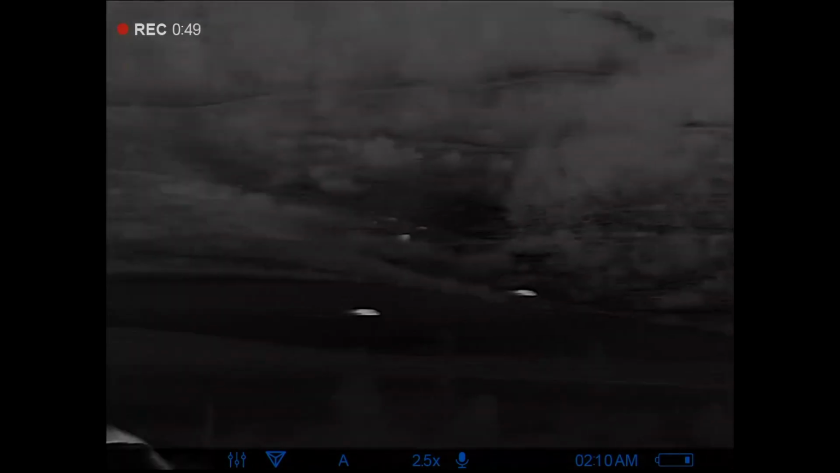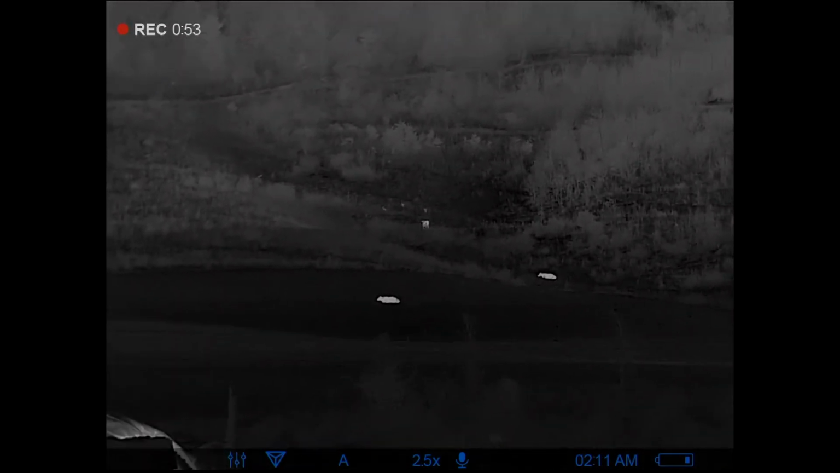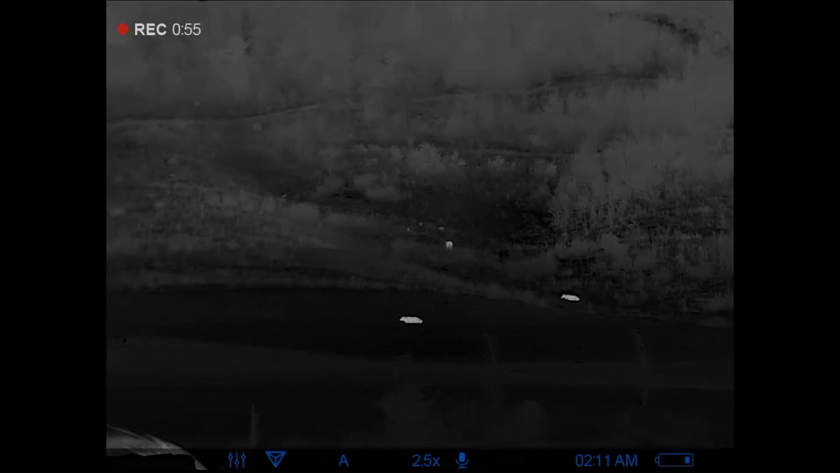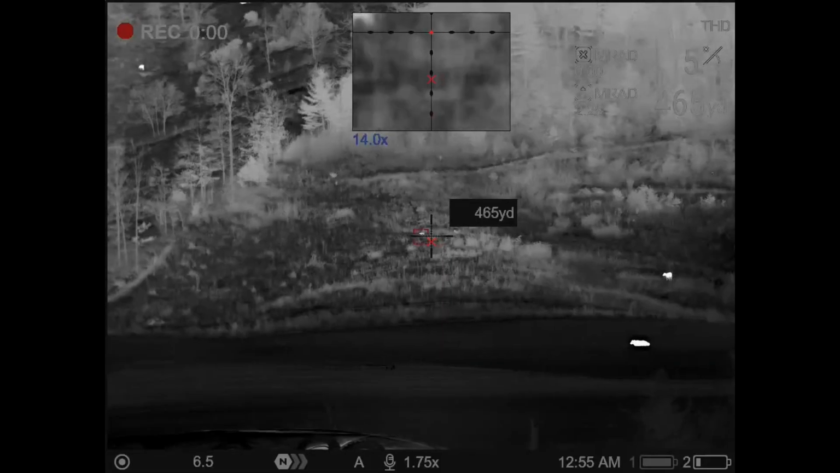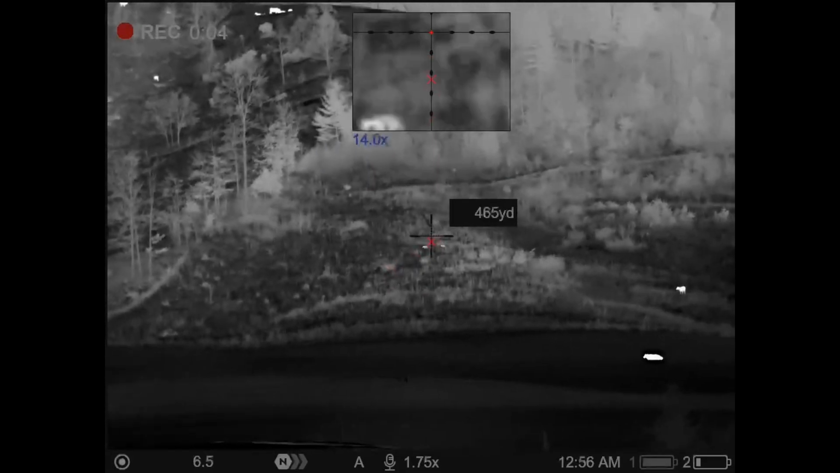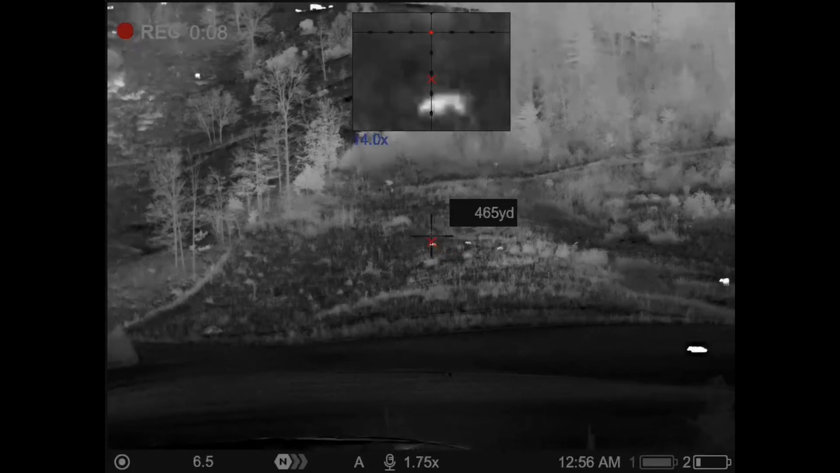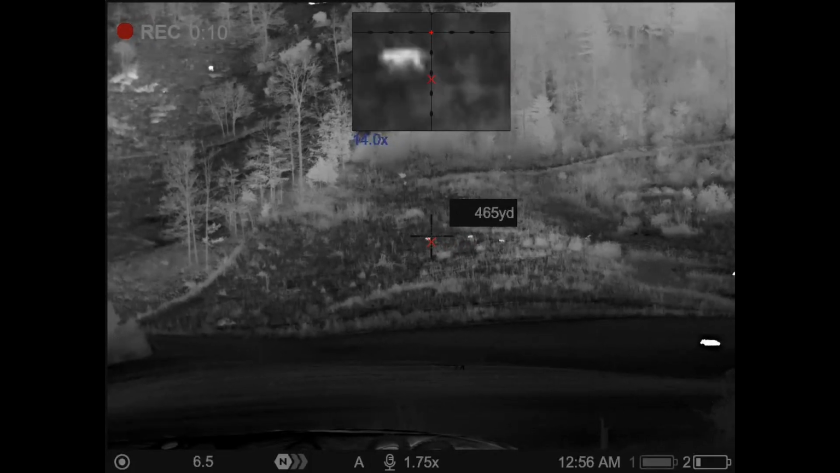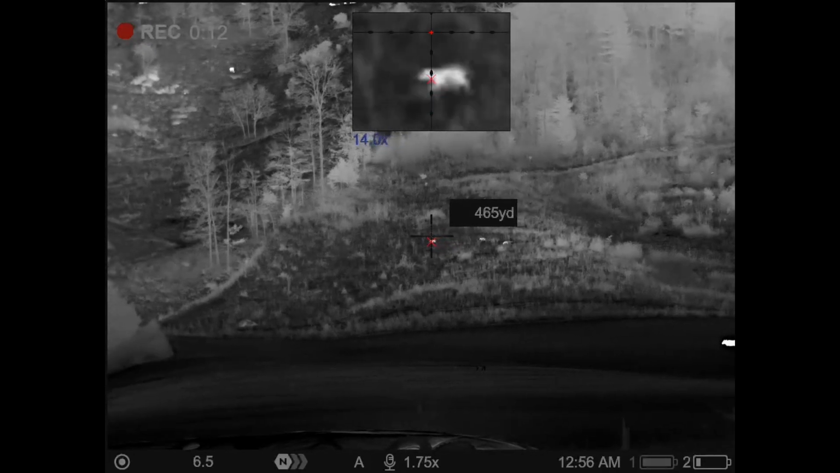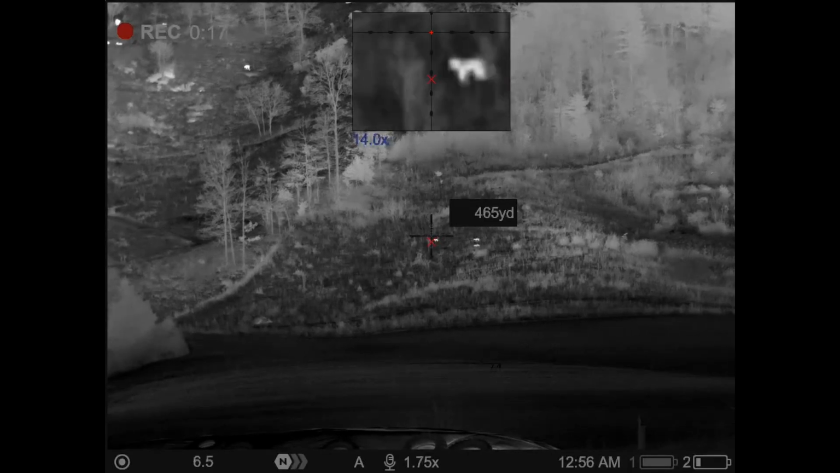Finally, 3 from the group that was in that holler over there started making their way down here. They're taking their precious time, but they're at least coming a little bit. Just over 2 mils. Okay.